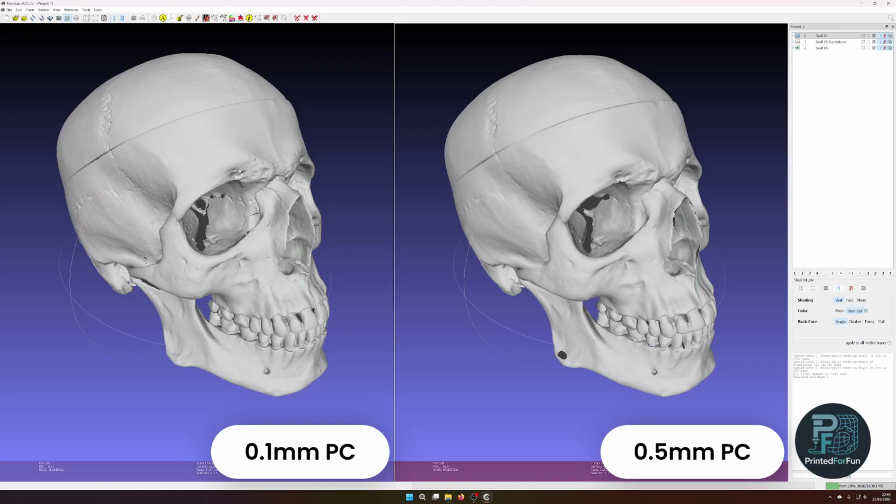I will especially upload the 0.1mm scan to Sketchfab so you can get a feeling for the quality of the Rigil.